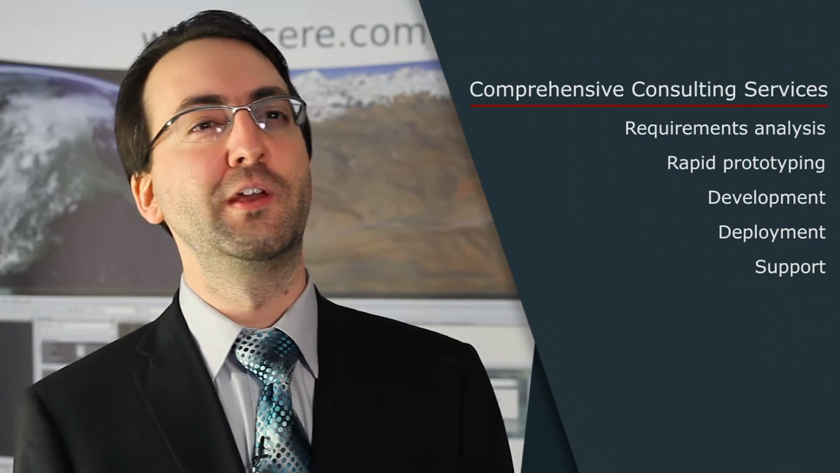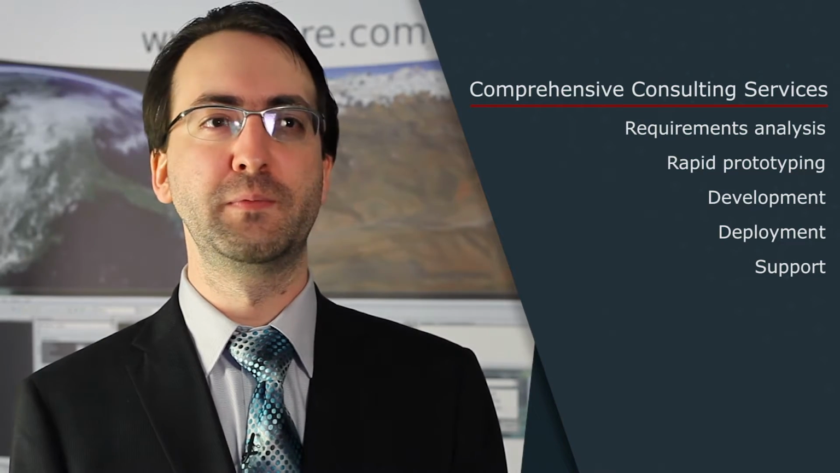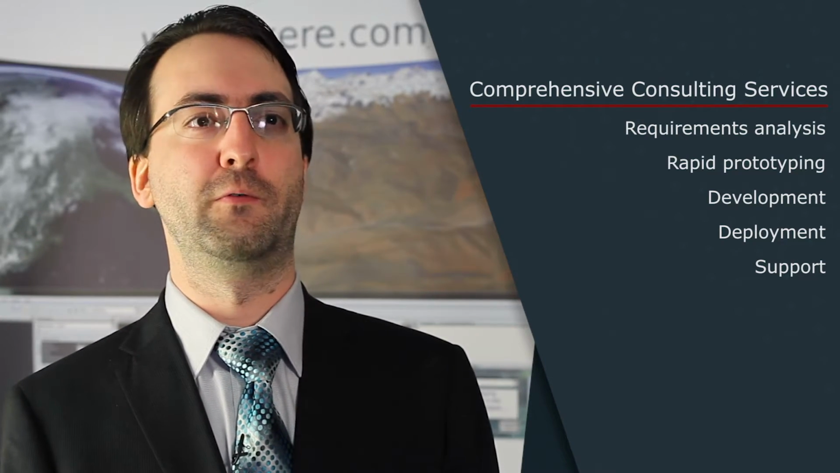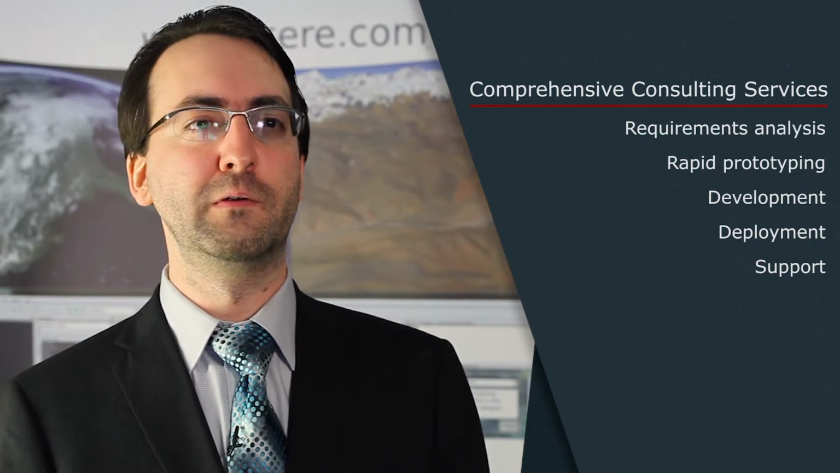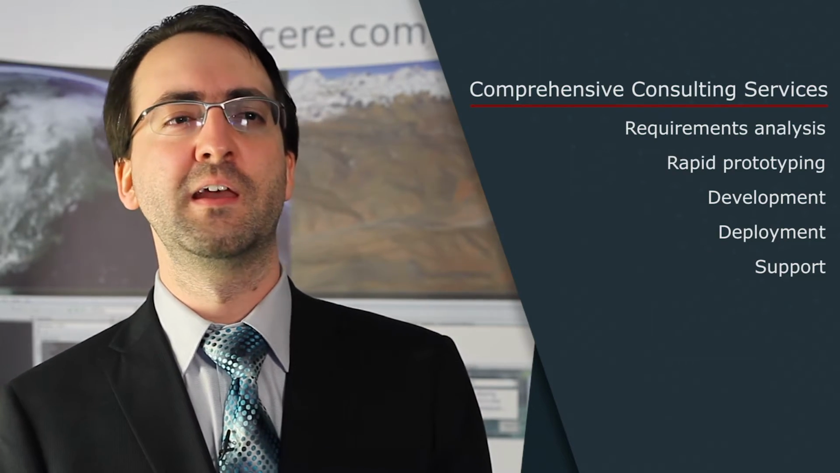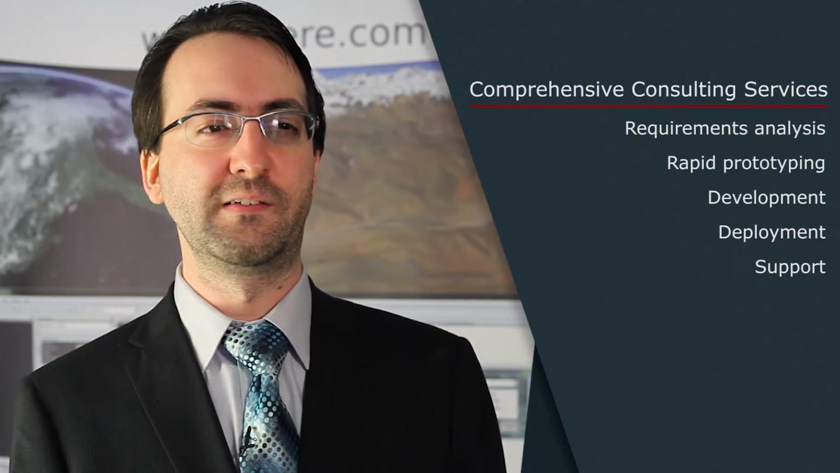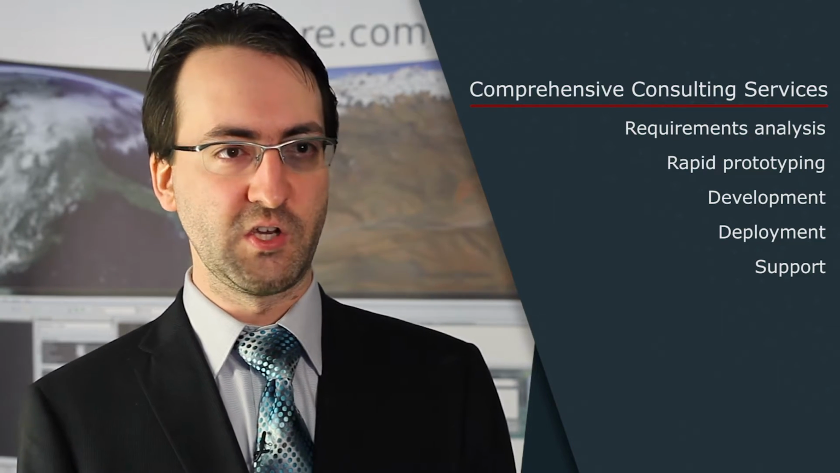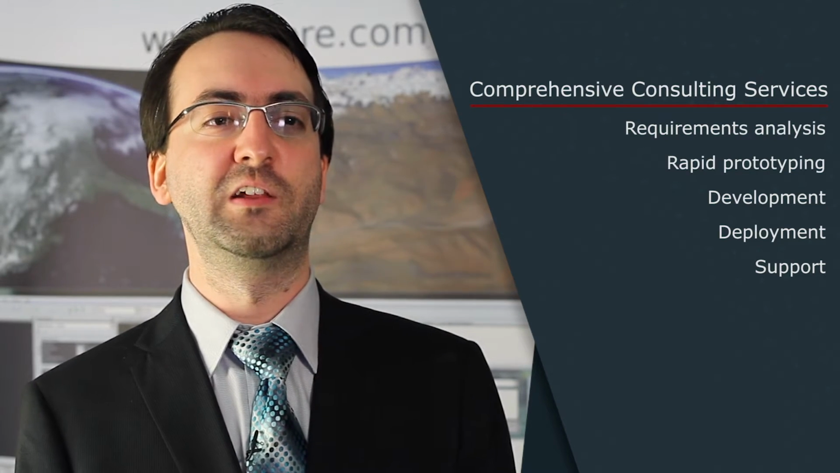For those of you looking for a complete solution without getting involved in low-level software development, we offer our services covering the entire development process. We will work with you to first clarify and establish your requirements, and then thanks to our vast expertise and our readily available visualization toolkit, we will be in a position to rapidly put together a prototype that will demonstrate the functionality you can expect.